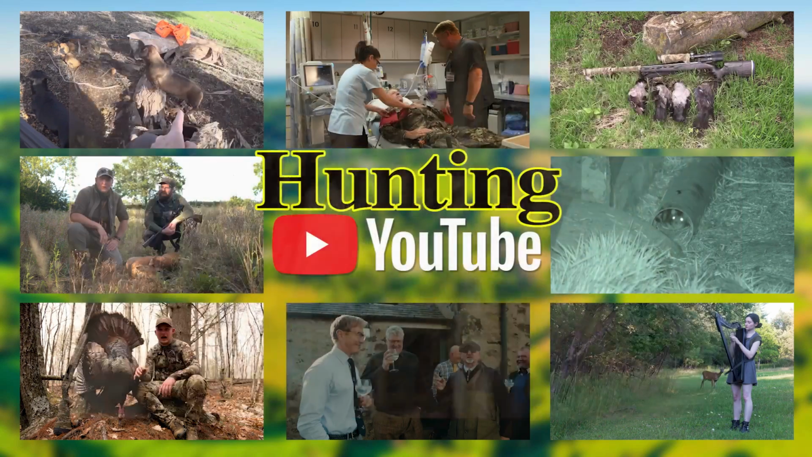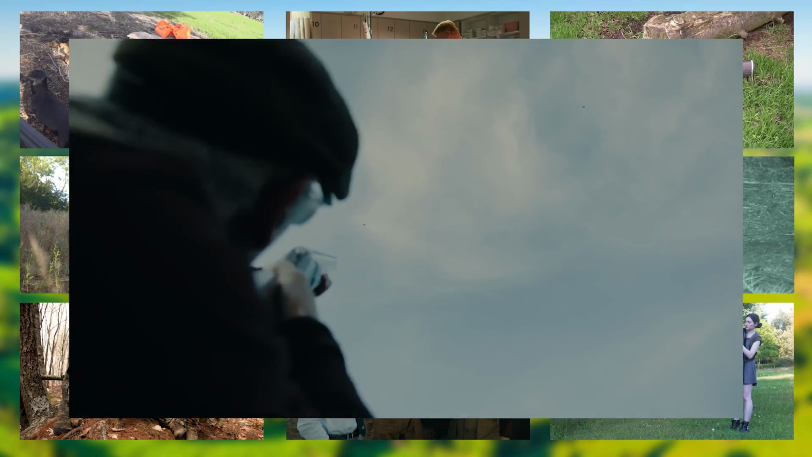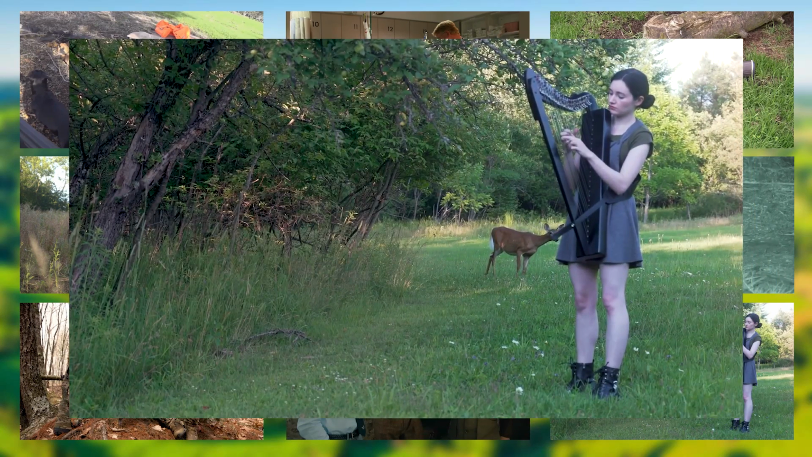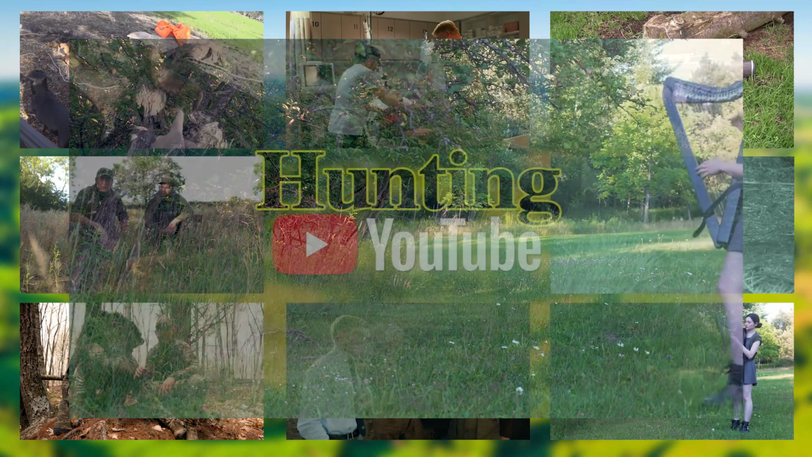Back in the UK, Dave Carey returns to his favourite shoot in the Scottish borders for a day of high birds, good food and good company. And finally, here's Naomi SV on her harp music channel, getting photobombed by a deer. Her reaction when she spots it is priceless. Thanks to Andrew for sending that one in.